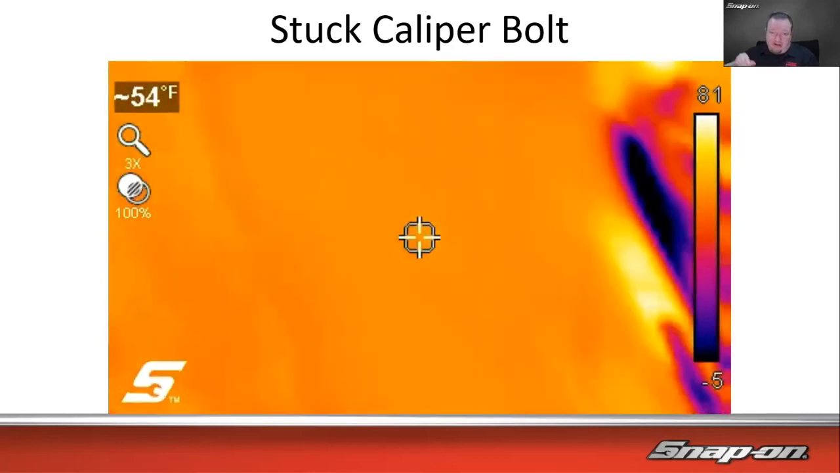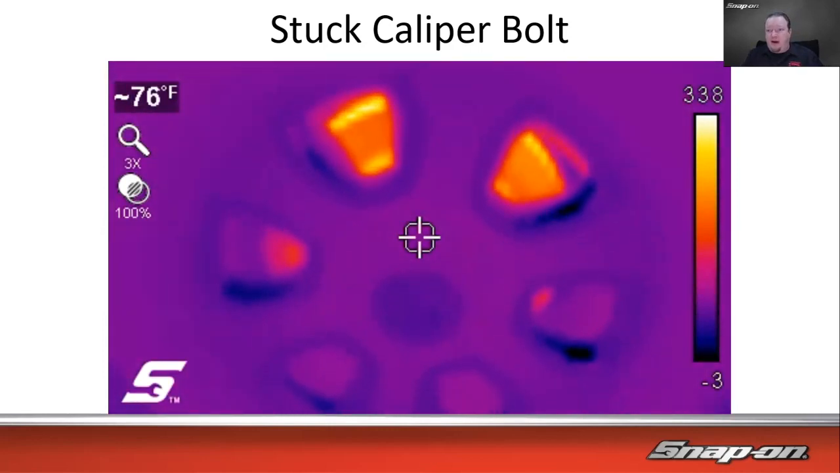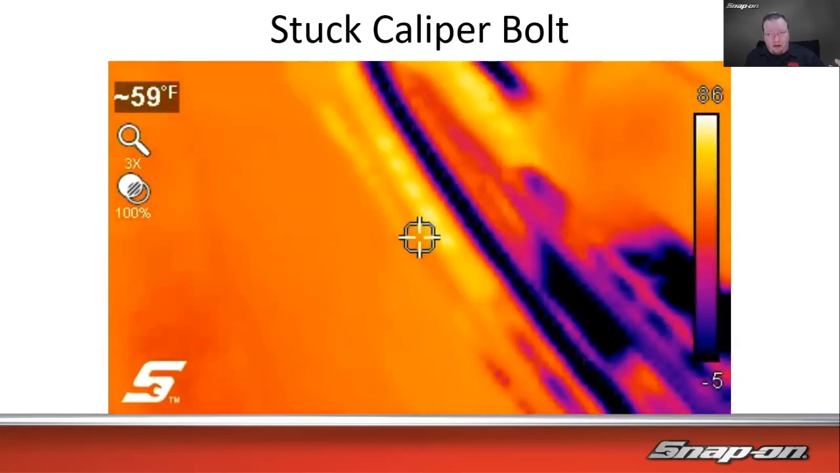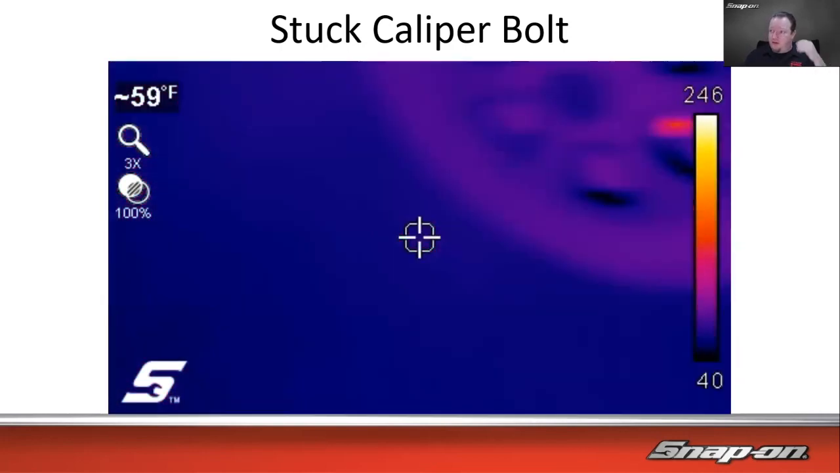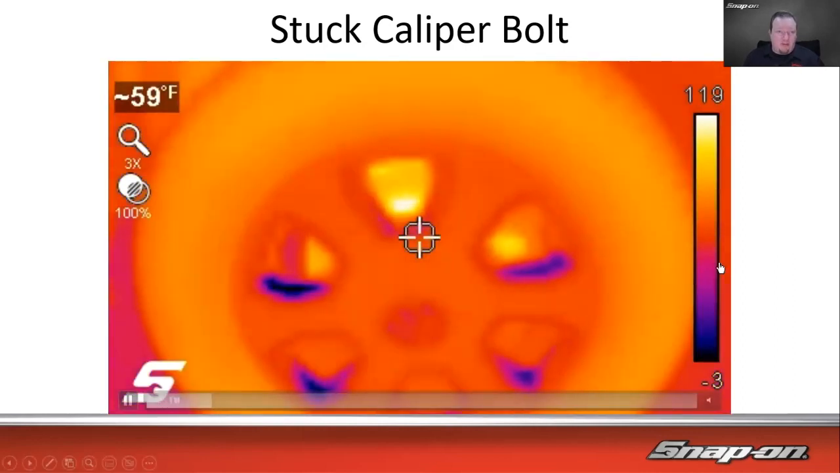So the wheels don't necessarily translate to the heat difference, even though it is quite a bit hotter. But definitely the overall heat of the rotor in the seam, you can see it goes like 300 degrees, 340 degrees on that side. So that's a stuck caliper.